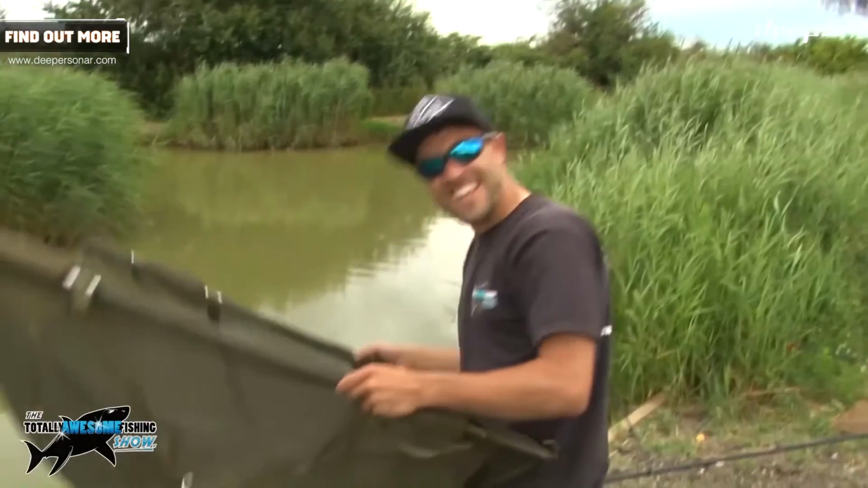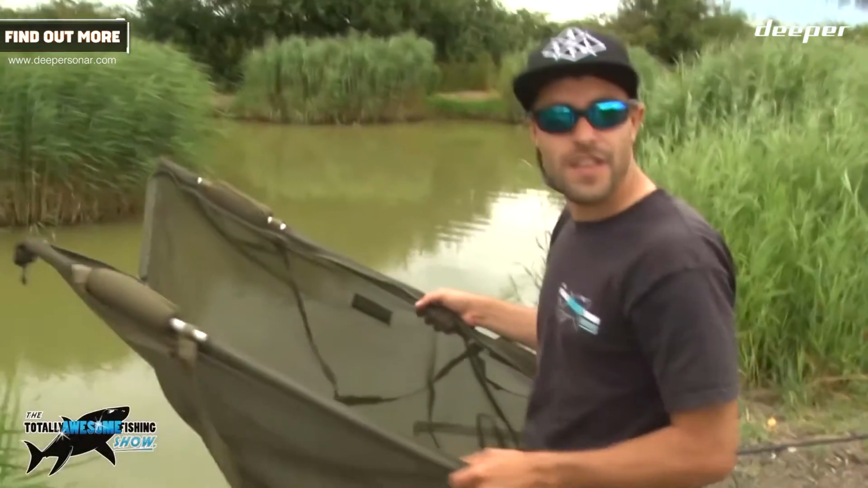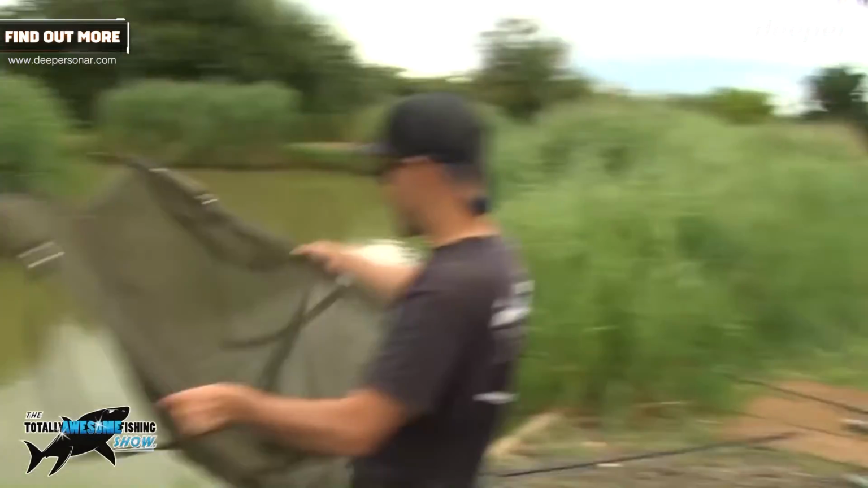Oh my God. For this little pool, people would never believe what's in it. What a fight! Unbelievable, yeah. I was running that way, running this way. Like that big tarpon. What a fight.